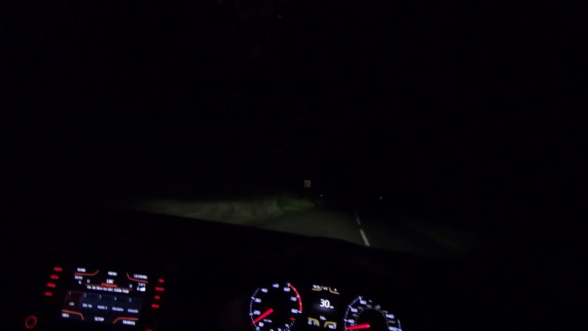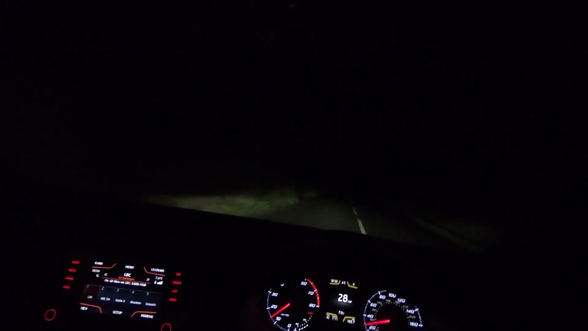Actually, it's a 30 here, so I'll turn those full beams off. I just turned them on, but realised it's a 30, so I don't really need them. There's lots of houses here. There's no street lamps, but it just means my full beams are going to be shining into people's living rooms and disturbing their evening supper.